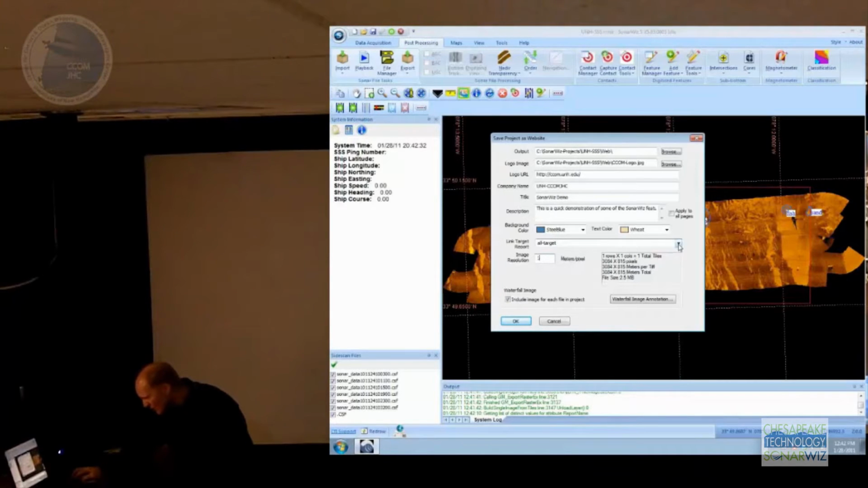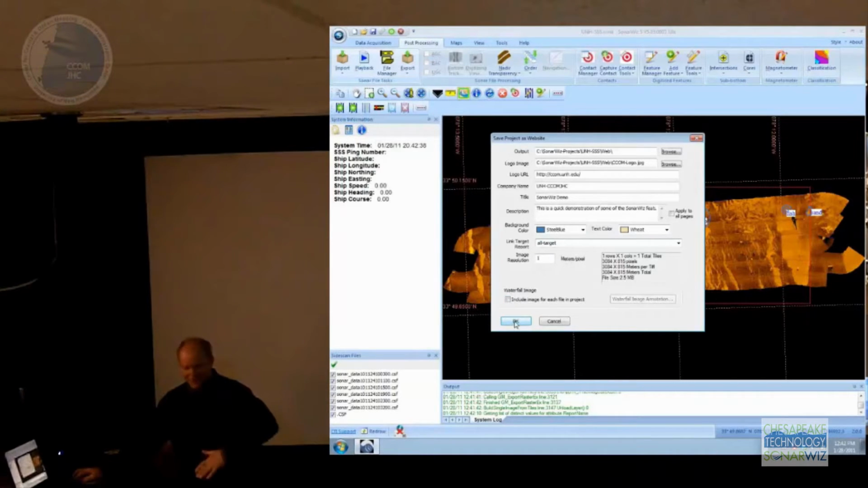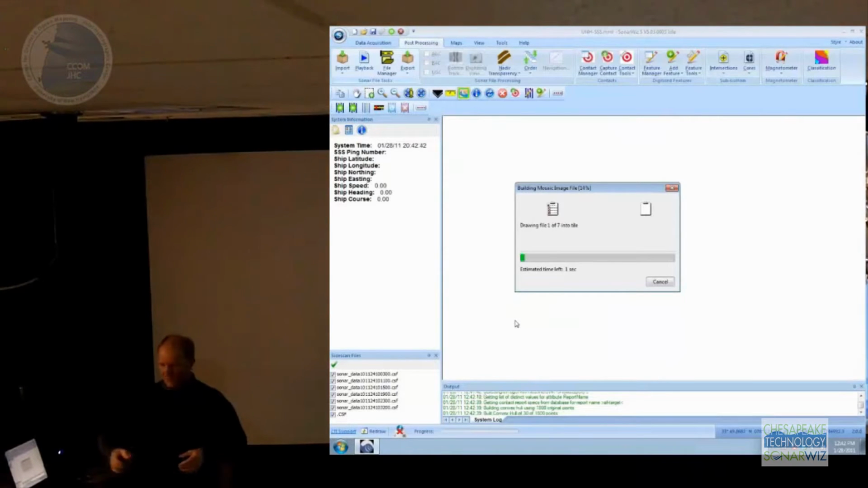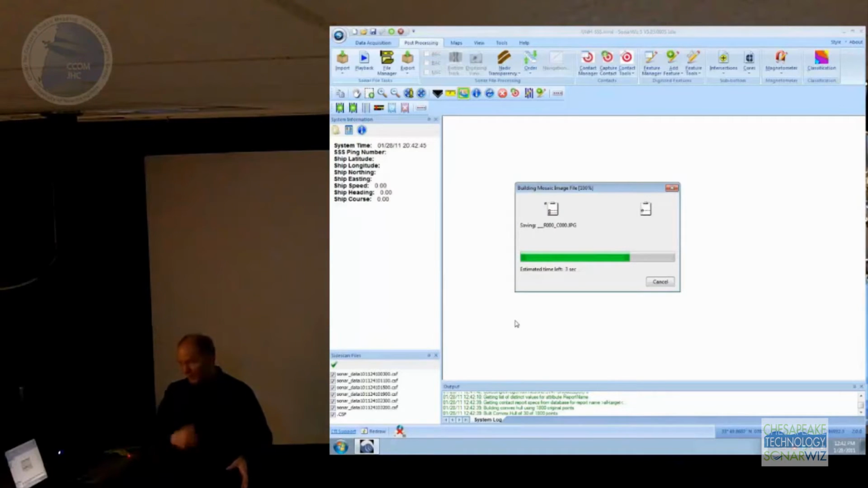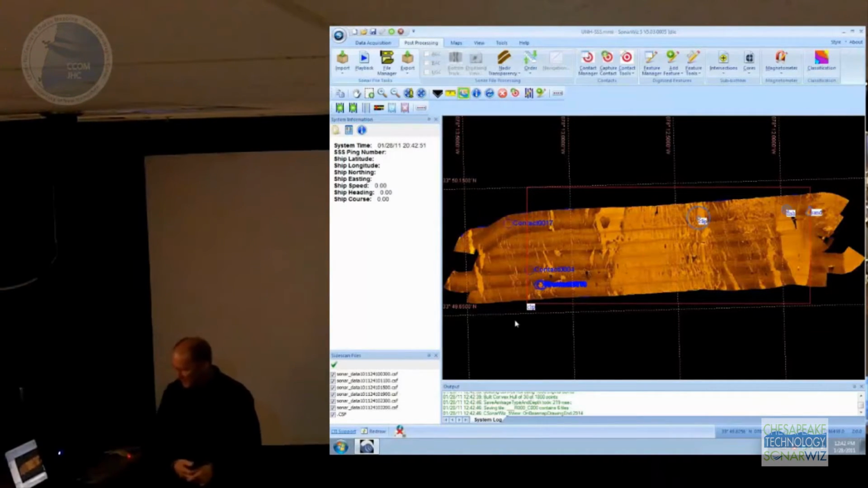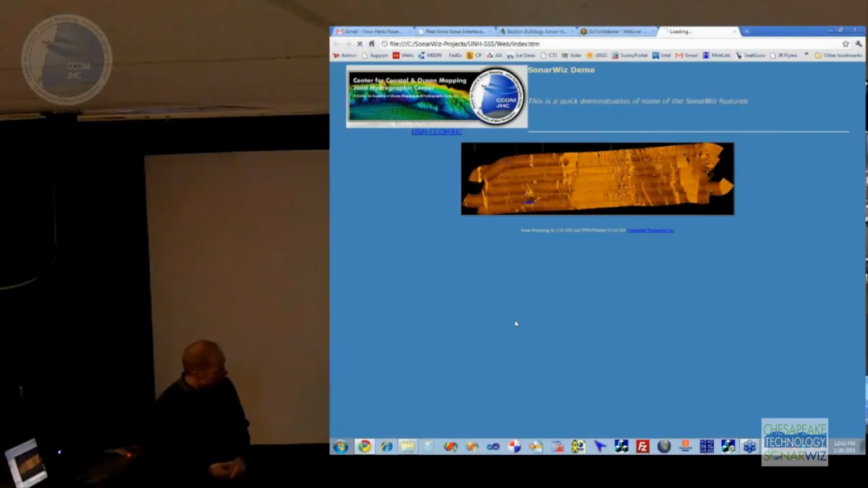You can include your contact image report as well, so you'll do that. Use the one called All Contacts. And in the interest of time, I'm not going to put all the waterfall images in here because it takes a long time to build those pages. But you can actually have a waterfall image from each Sidescan record that went into the mosaic as part of your report. So when this is done, this should also open up my web browser here, and it should show me the mosaic and stuff in my web browser.